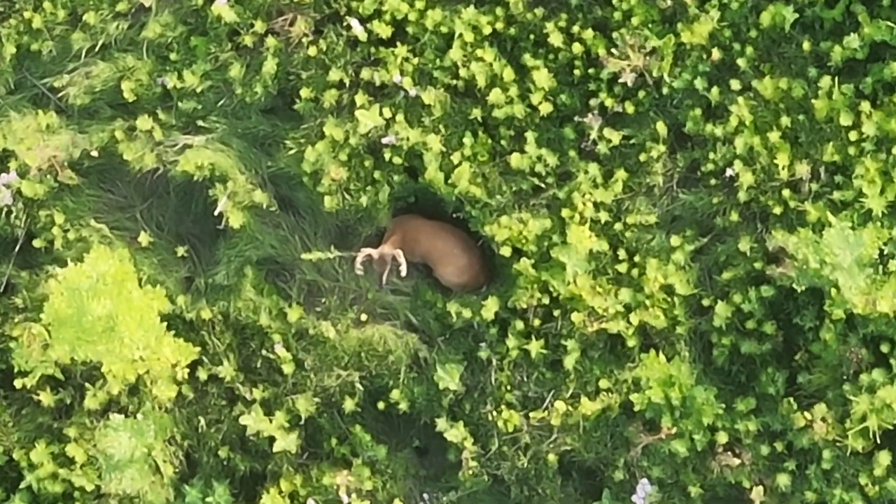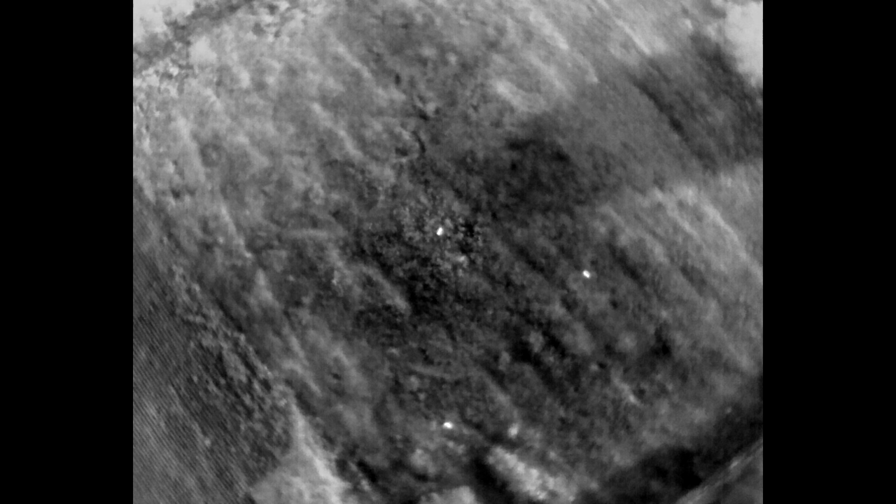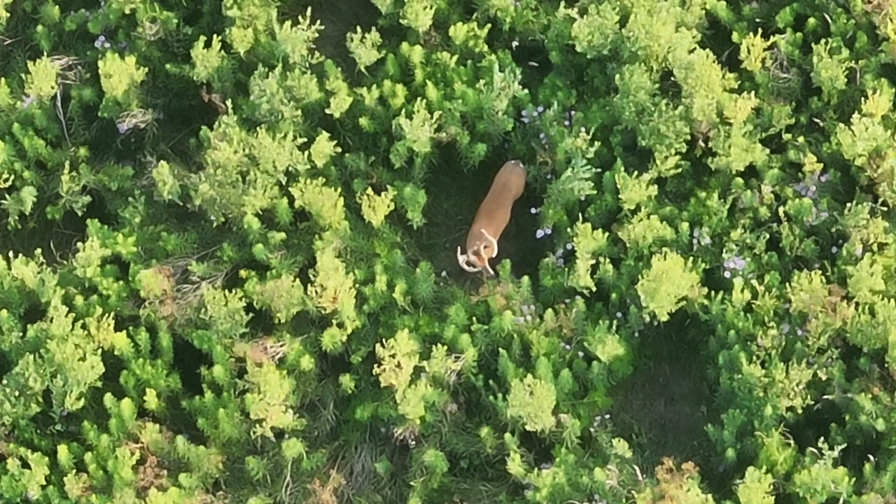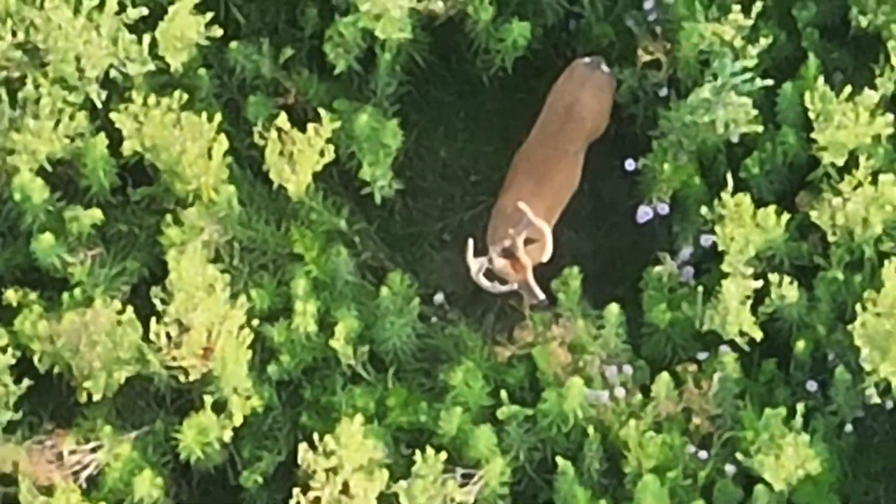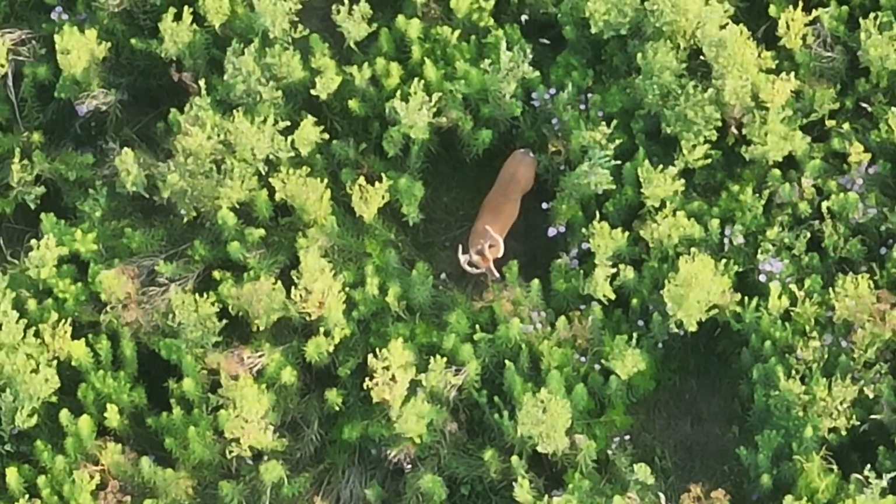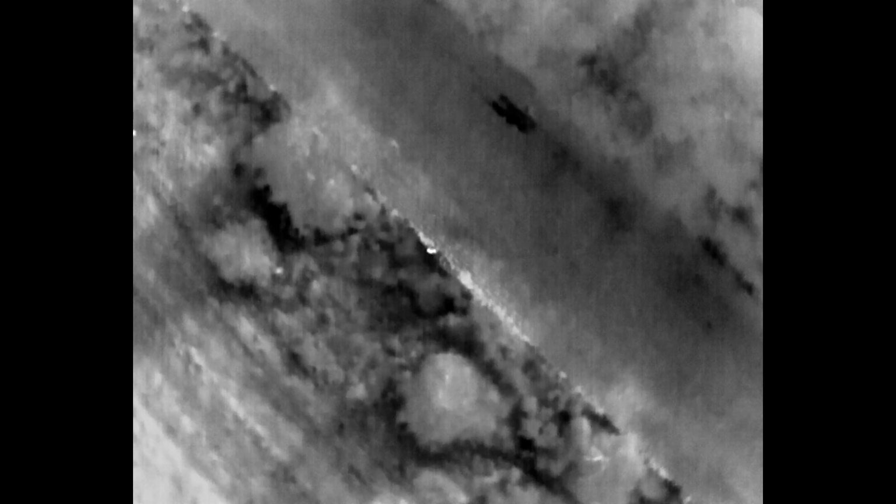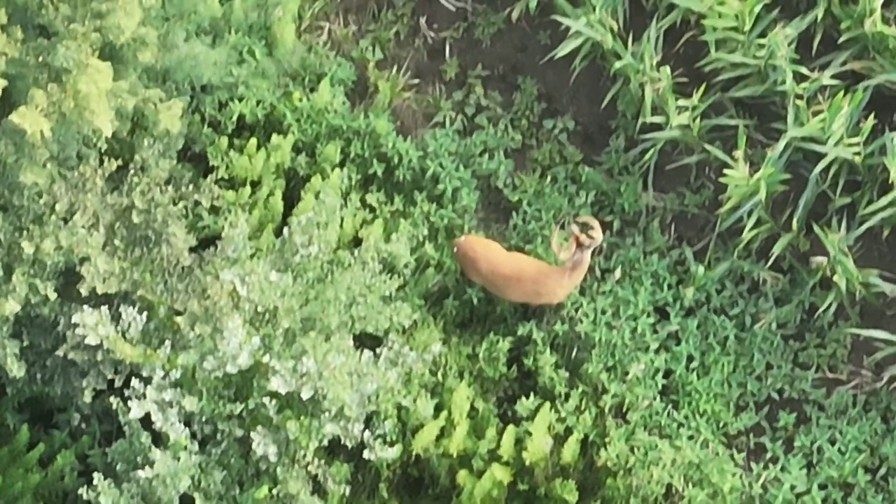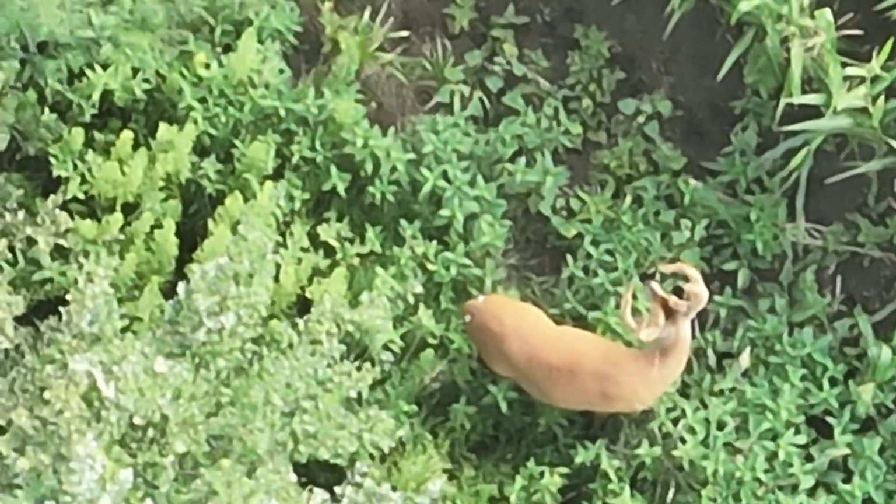And then I discovered a lot of white-tailed deer with significant antler growth here in early August in the upper Midwest. As I process these, I'm going to move through them pretty quickly because what I found was pretty amazing, and then in the next video I will go into a little bit more detail with the number of deer that are in this particular area.